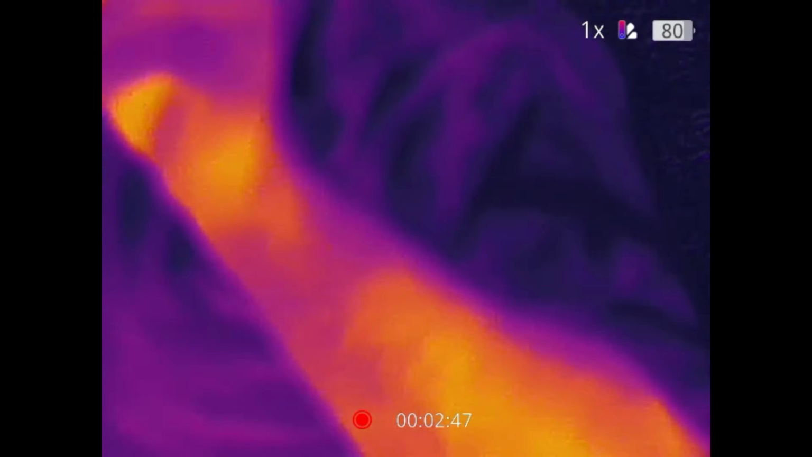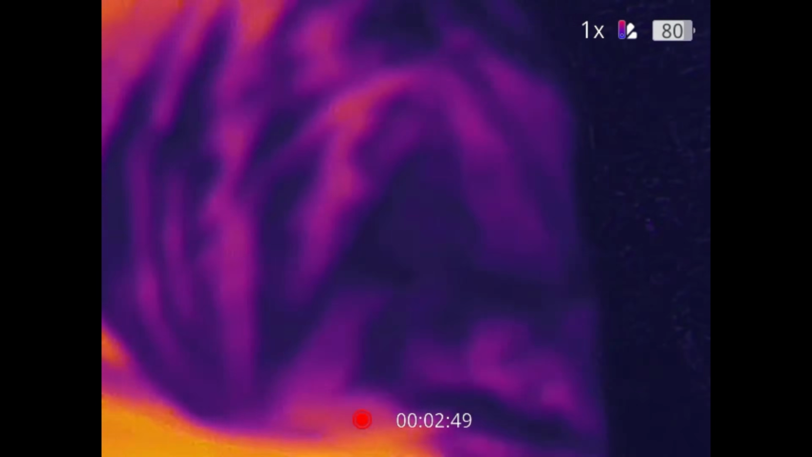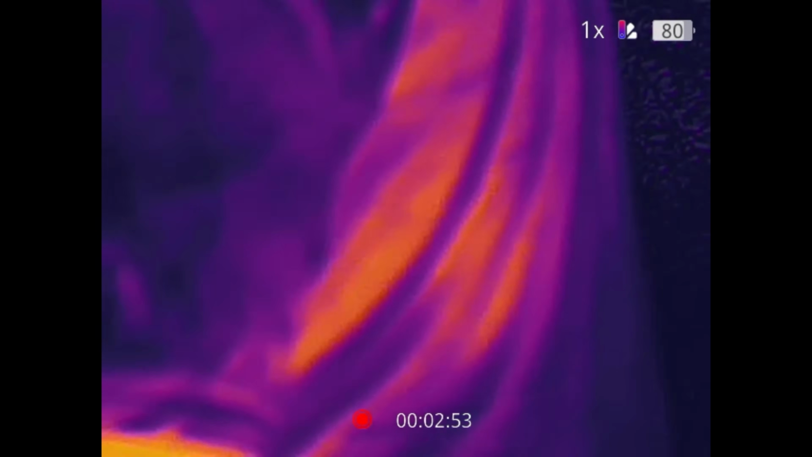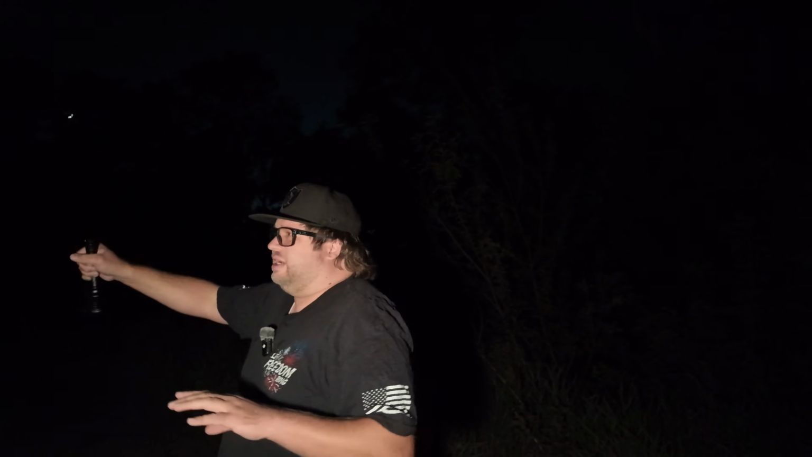And I have a thermal imaging camera, and I'll be putting that footage up later. Obviously, I can't show you on the live stream, which would be cool if you could. But that will be going up on YouTube and TikTok, Instagram, Facebook, hopefully sometime soon. And that's what we're doing out here. We're going to walk around, and we are going to be thermal imaging the trees, seeing if we can see anything. So I'm not going to talk too much.